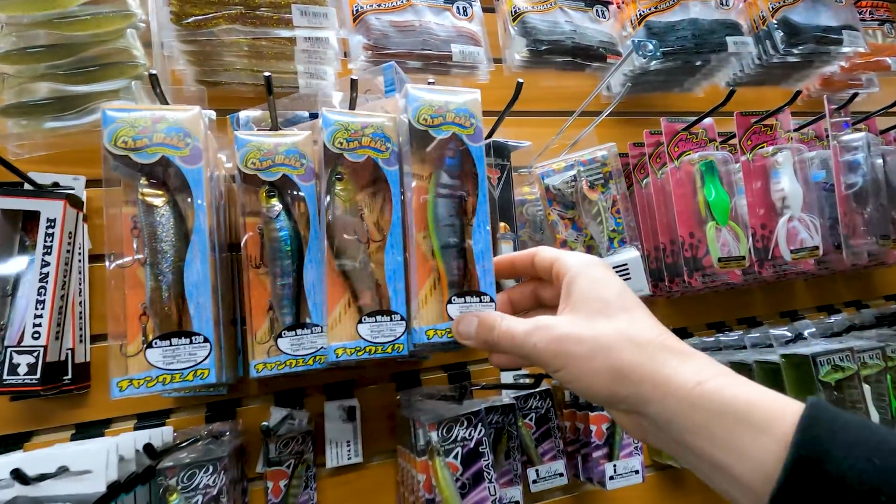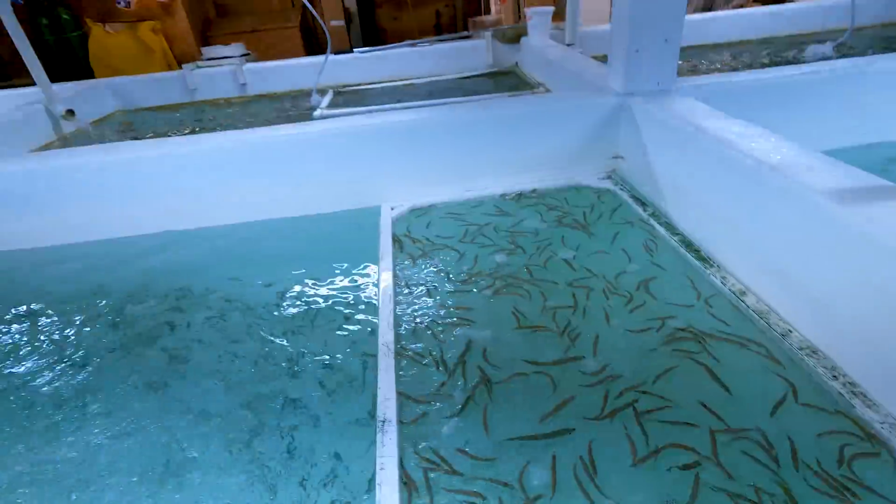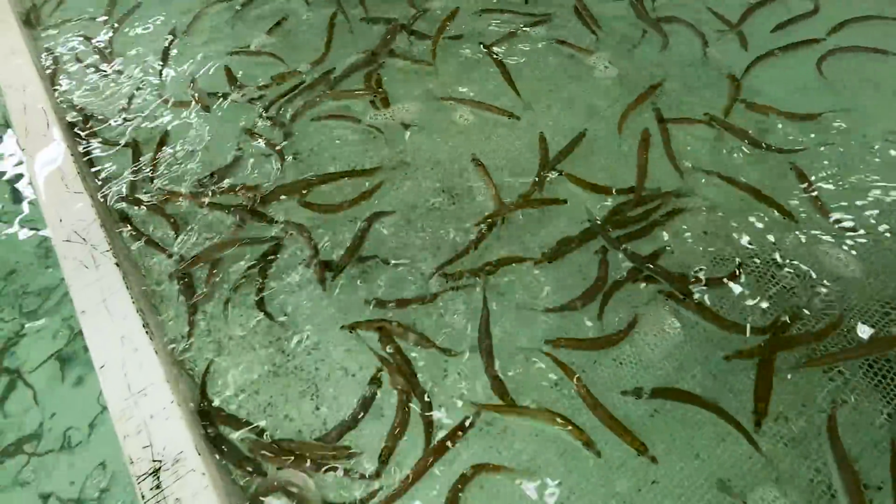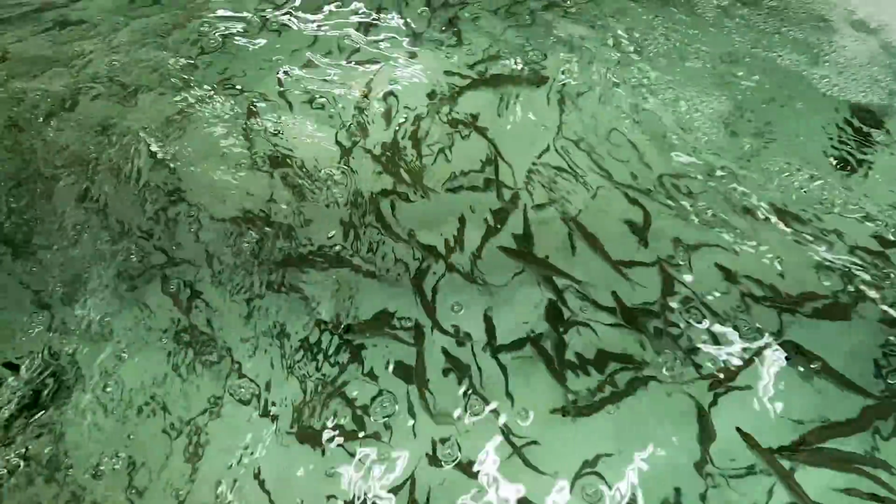Whoa, what the hell is that? Ooh, is that a Depth? That's a Depth right there. It won't be a trip to Hammond's without stopping in the bait tanks. Check those jokers out, dude. That's what those spots are eating. Little herring. And actually, I think they're eating the smaller ones, man. That is the coolest deal.